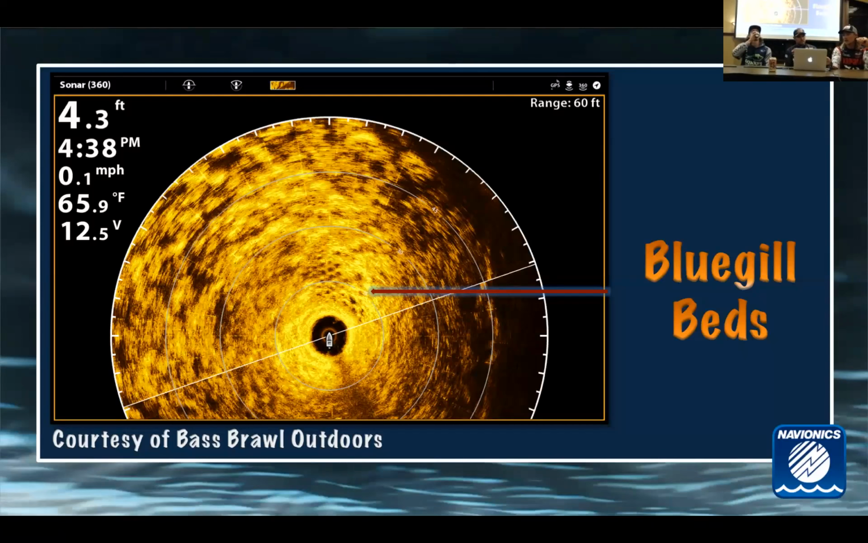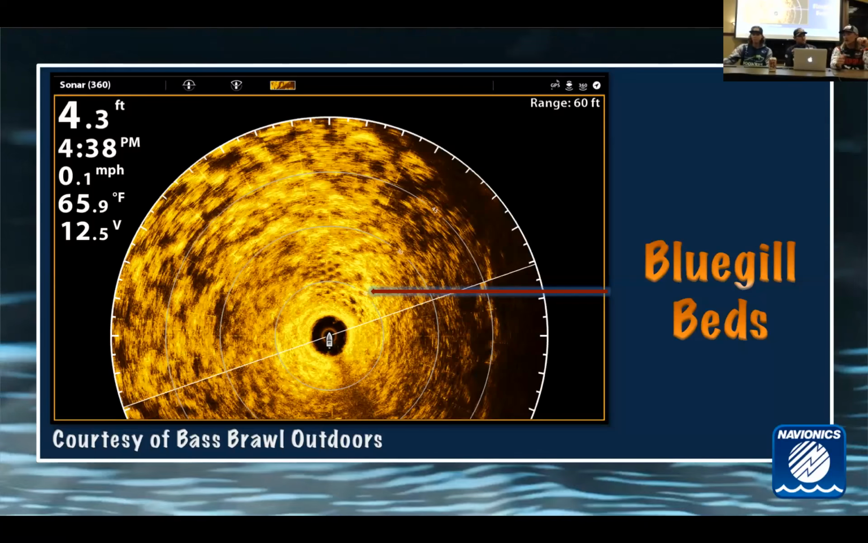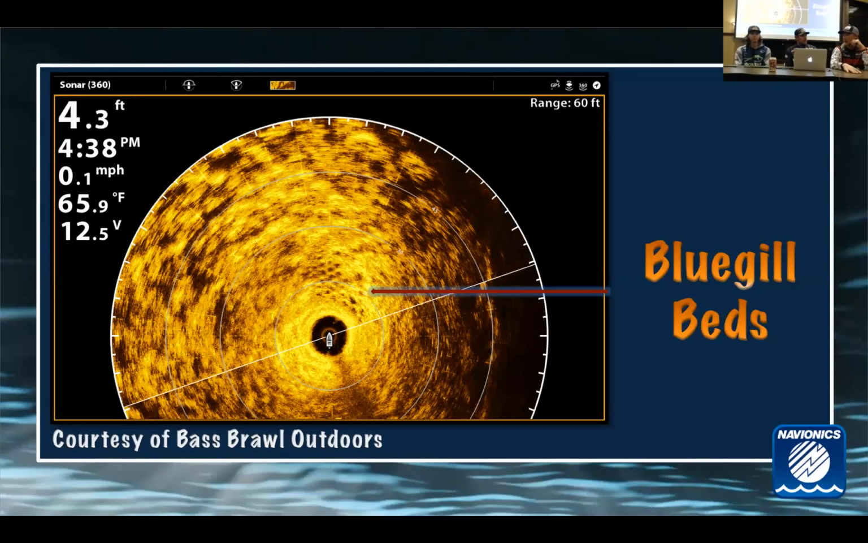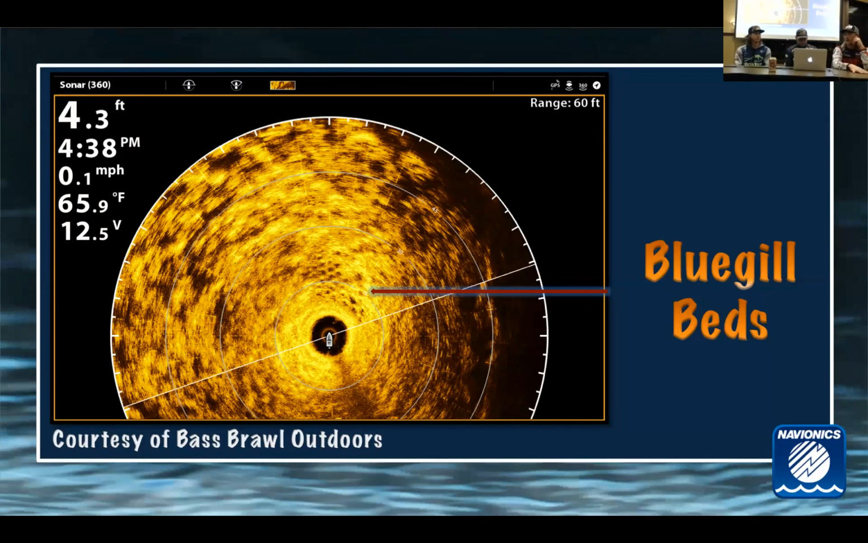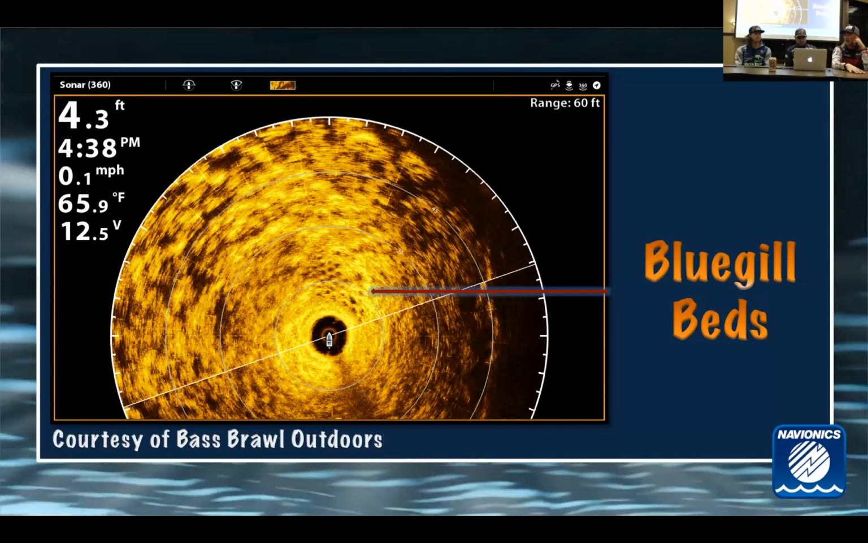Those will play year round, especially, you can see how thick the grass is all around here. Even if the bluegills aren't spawning, that little clearing is still going to be an awesome ambush spot for them. They can sit tucked in that really thick grass, keeping their eyes poked out on that hole. Anything that swims across there dies.